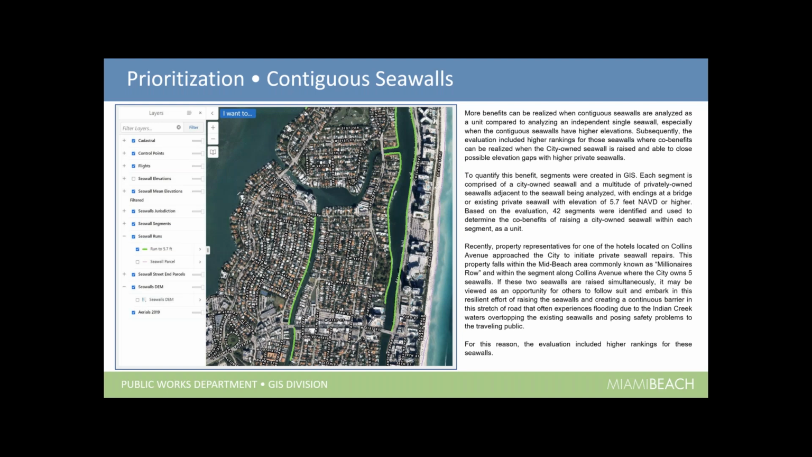So basically what we didn't want to do is raise a seawall to 5.7, but on each side of it you have private seawalls that are below 2 feet, and you're going to get all that flooding anyway.